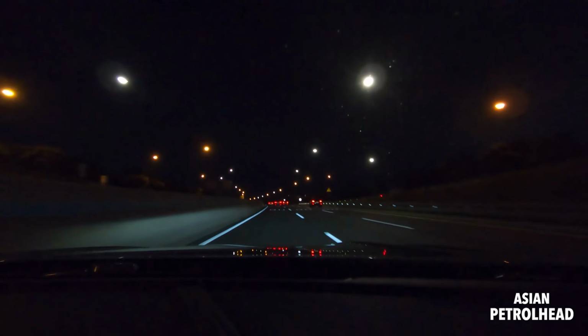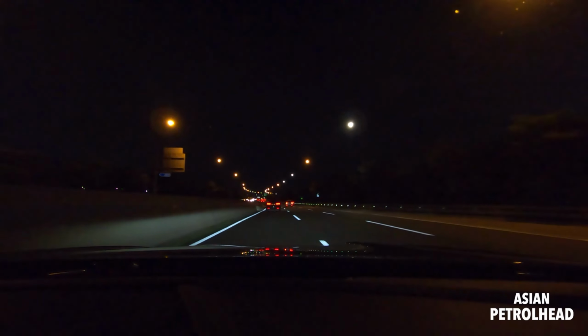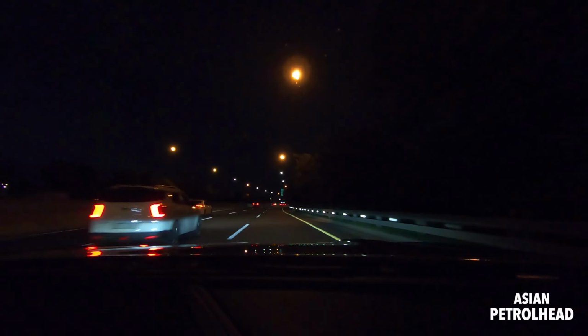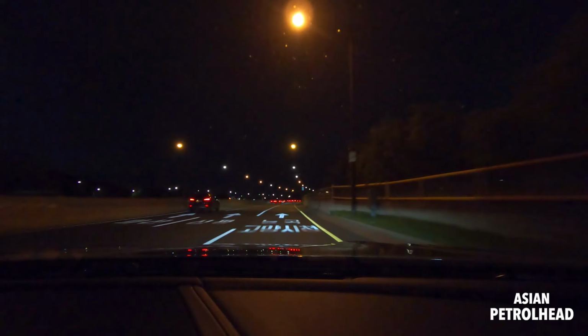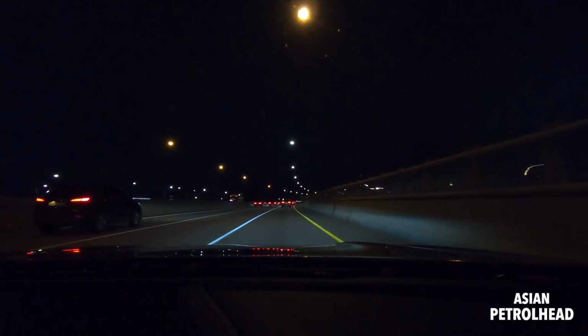Very lovely. That was in sports mode. Let's put it onto sports plus mode. Gosh. So this inline 6 twin scroll turbocharged just makes a lovely sound.